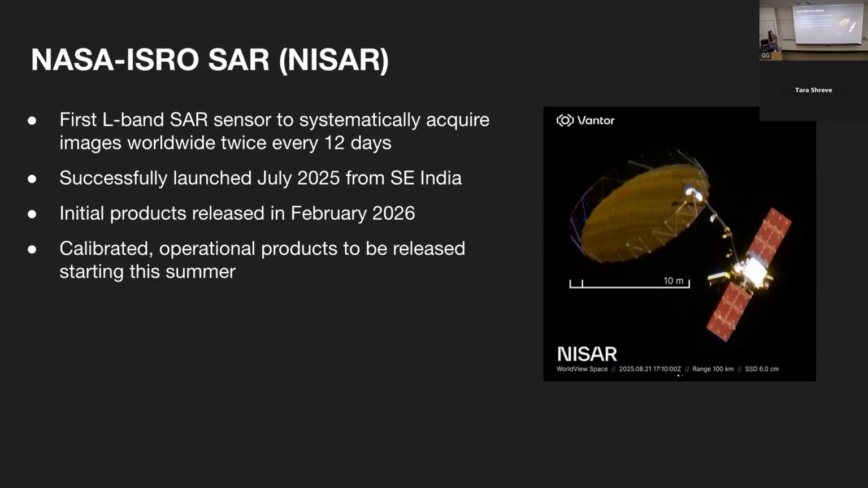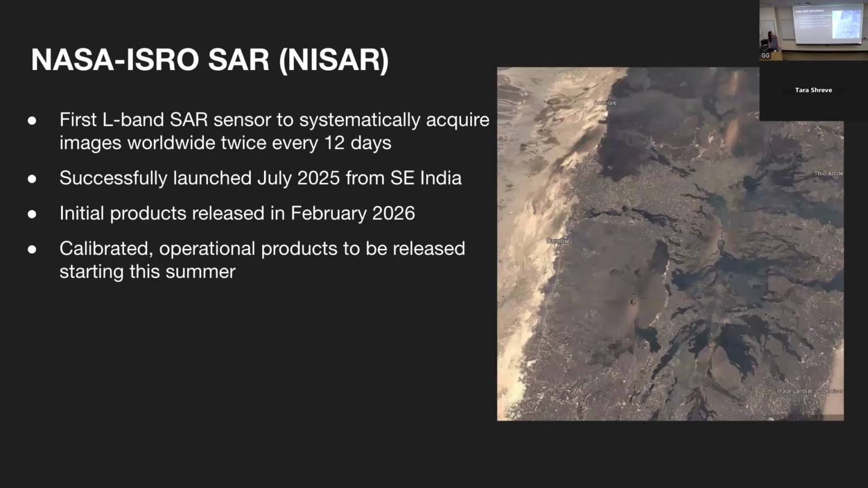I'll show some interferograms that are over a tropical volcanic island. And so even dense jungle can be penetrated by these longer radar wavelengths, which is very useful for applications such as monitoring volcanoes, earthquakes, and other large amounts of displacement. The initial products from NISAR were available in February 2026, and more calibrated operational products will be available coming this summer.